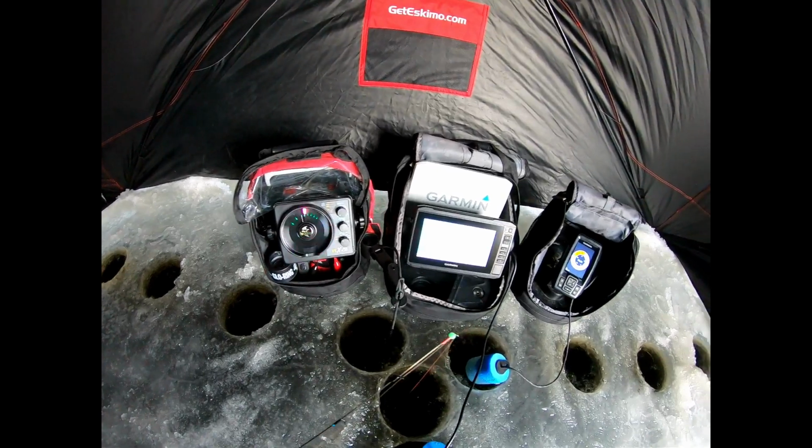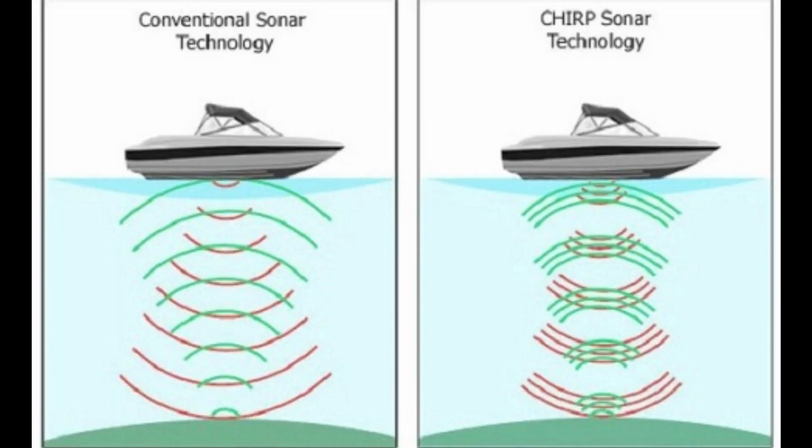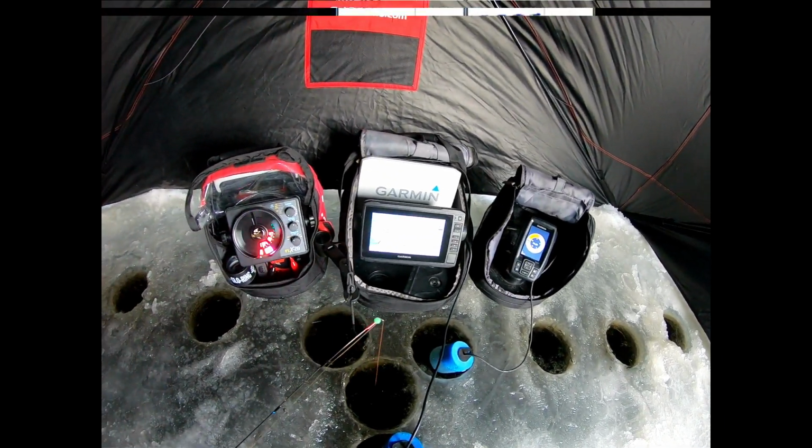So they all use the same basic technology as far as sonar. It sends a sound signal down to the bottom, reflects up, so it shows you where the bottom is. Then anything that interrupts that sound signal in between would either be your jig or a fish or something like that. So I will get into a little more specifics, so stay tuned.